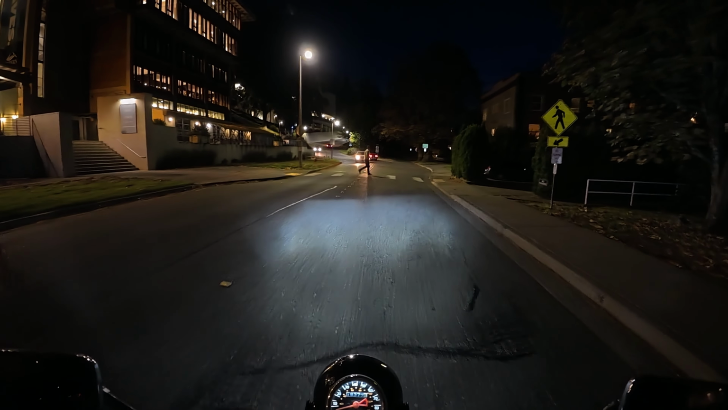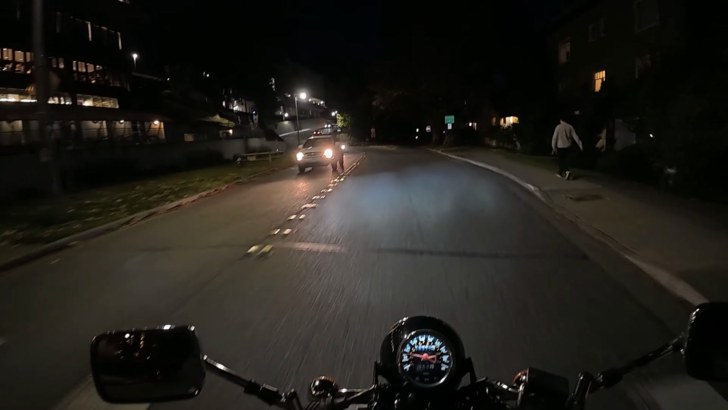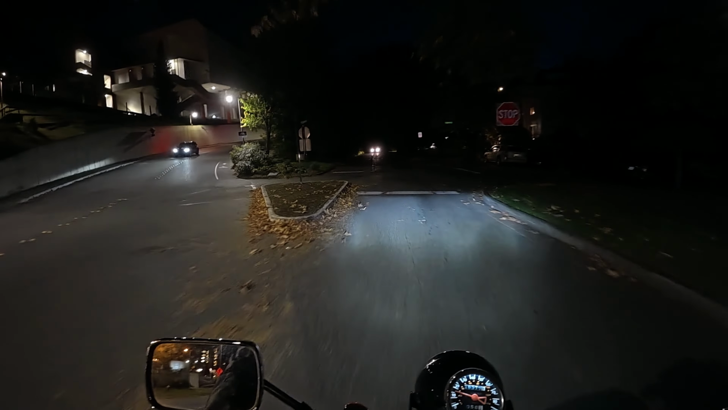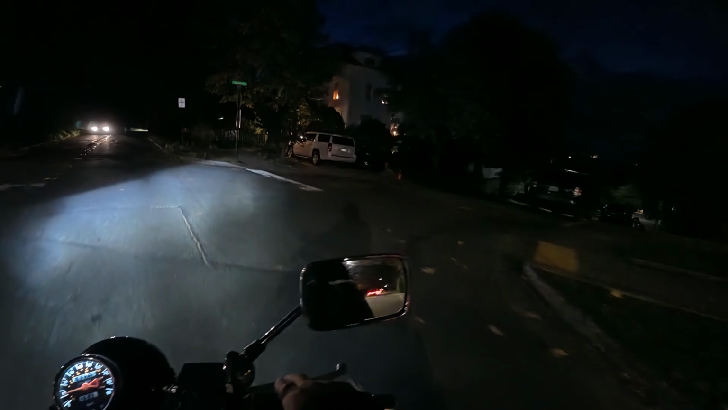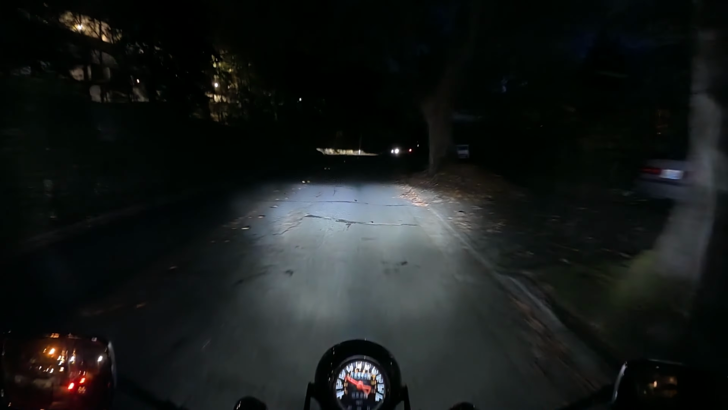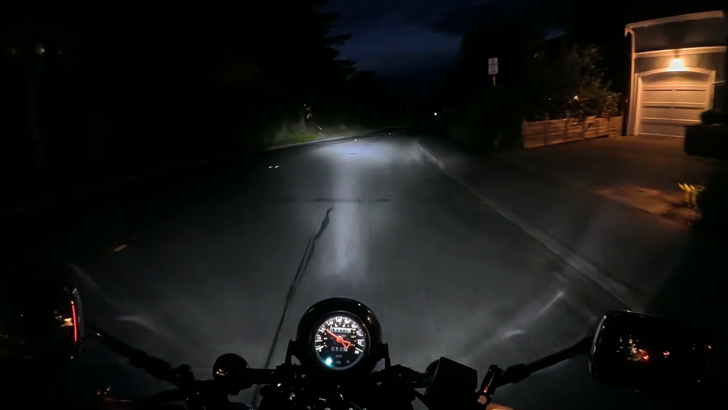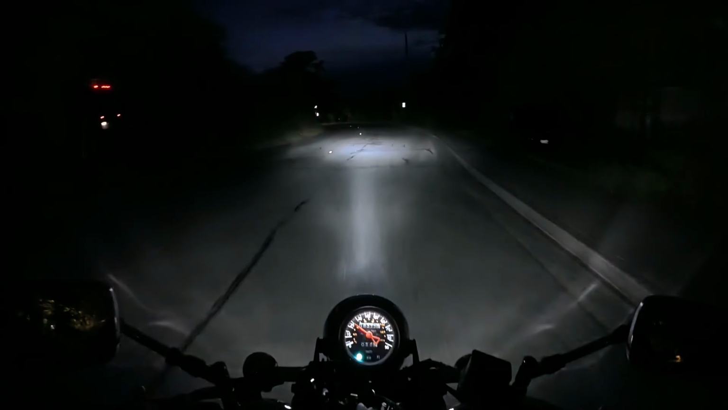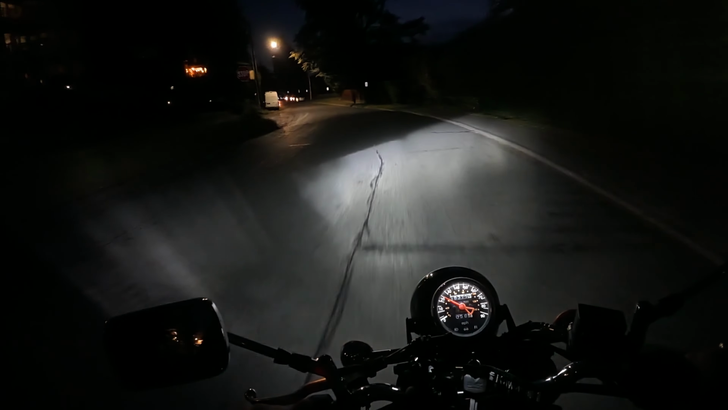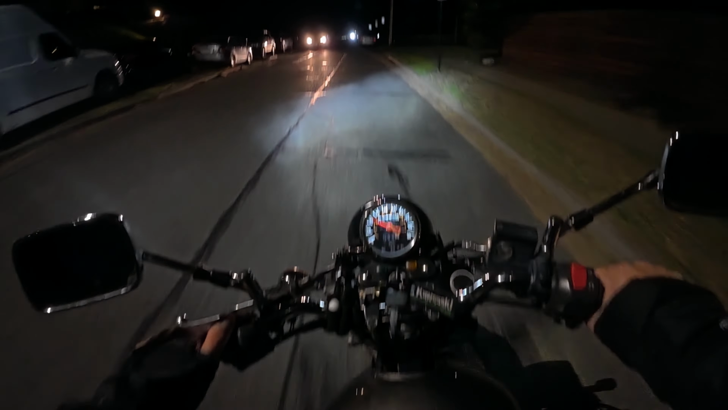Be interesting to see what this person looks like on Supernight. Okay, yeah, it is like pitch black in here because there's no really house lights or anything. Really just my headlight. If any of you guys are wondering what the hell this headlight bulb is, it is an H4 LED bulb.